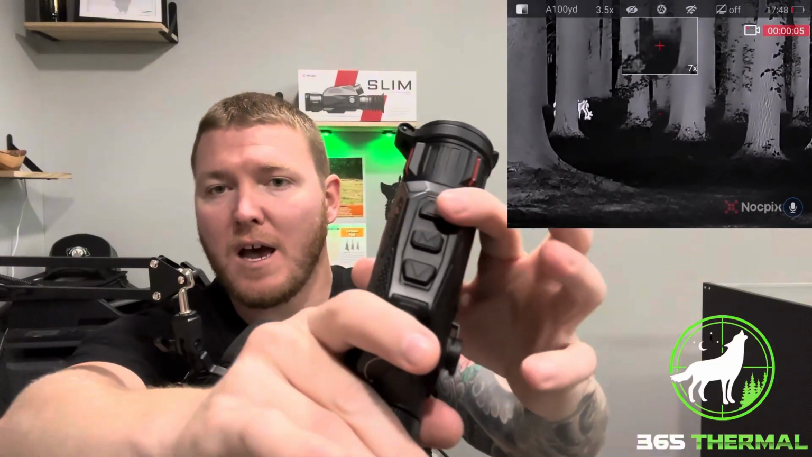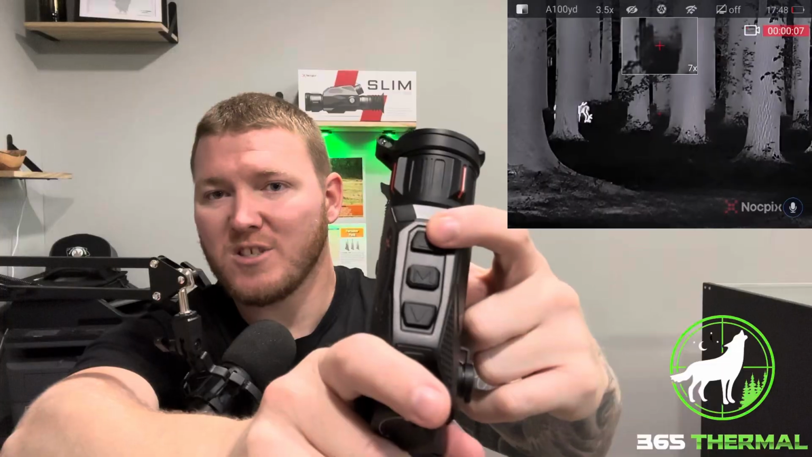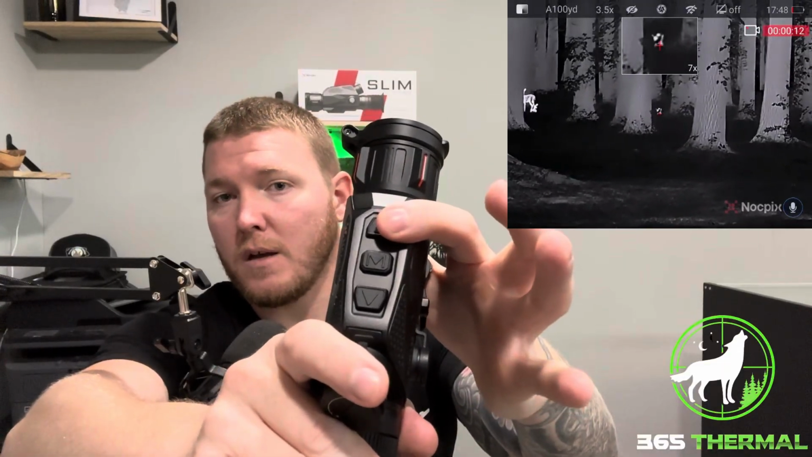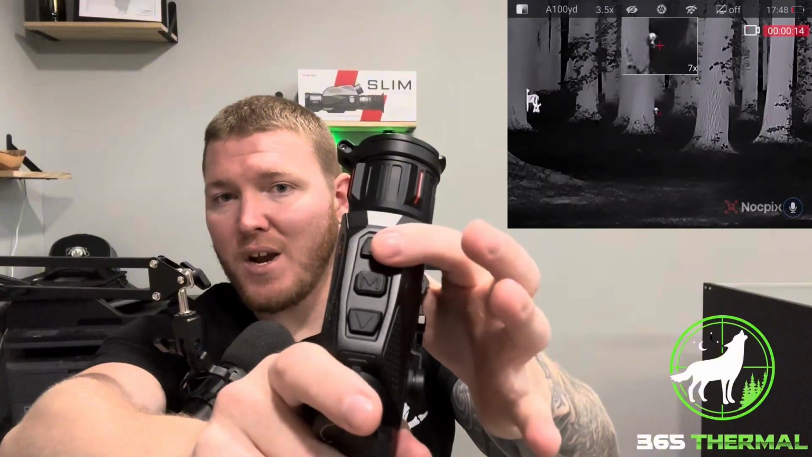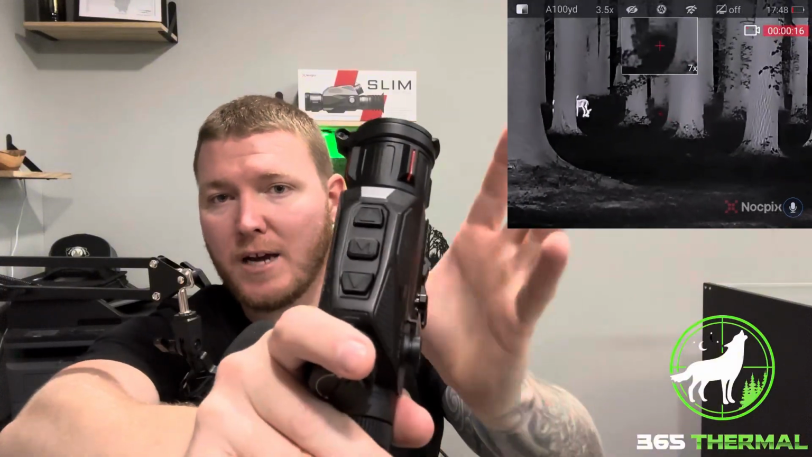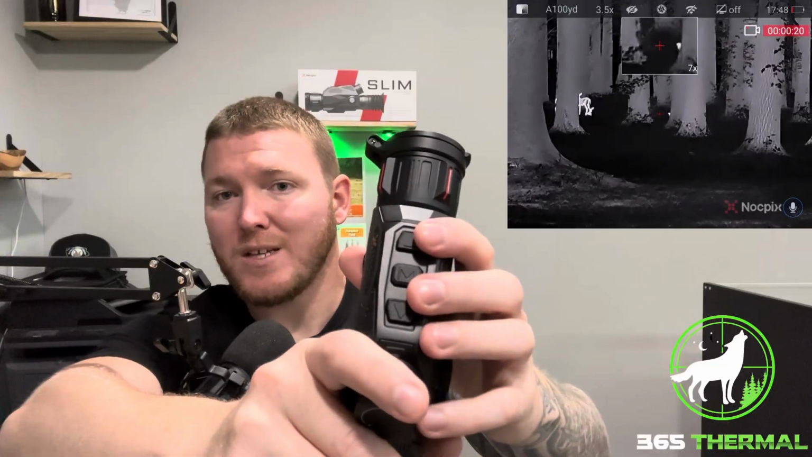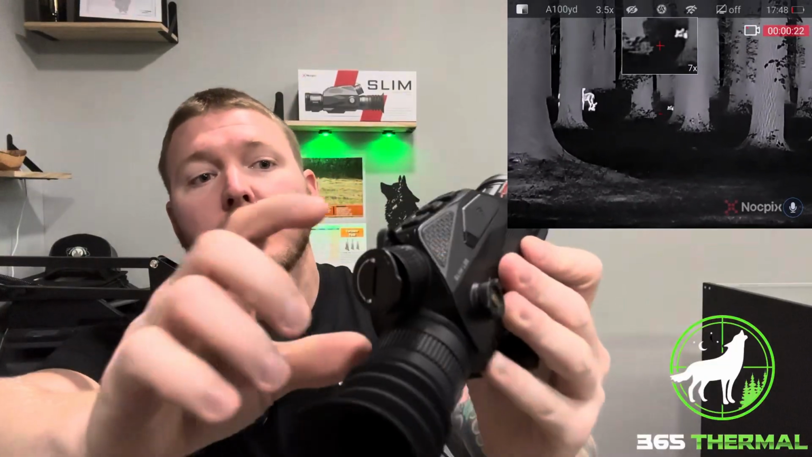So you have a 3.5 base mag on this thing. Your picture-in-picture is going to start at a 7x base mag. And your total digital zoom is going to go from 3.5 to 14 for your actual scope, and your picture-in-picture is going to go from a 7 to a 28. So just keep that in mind.